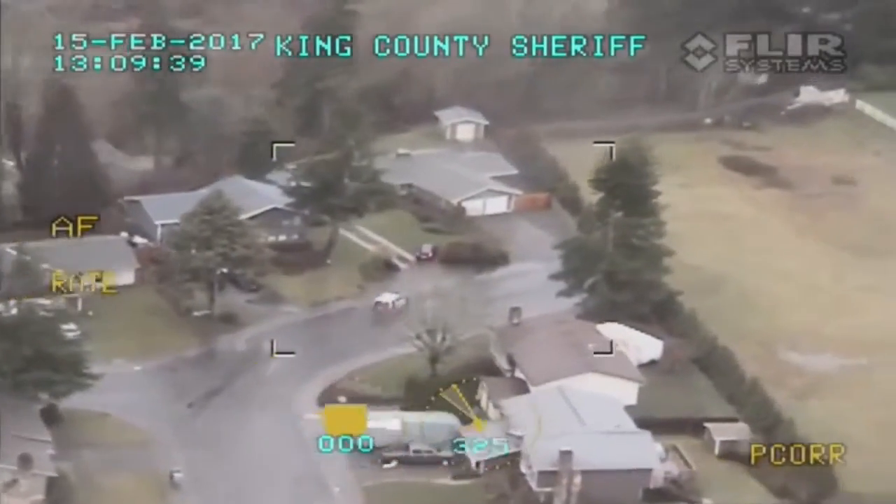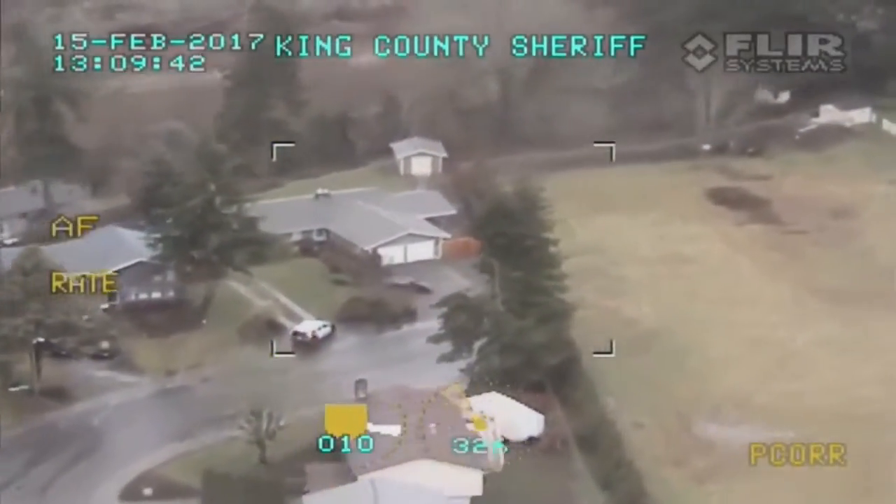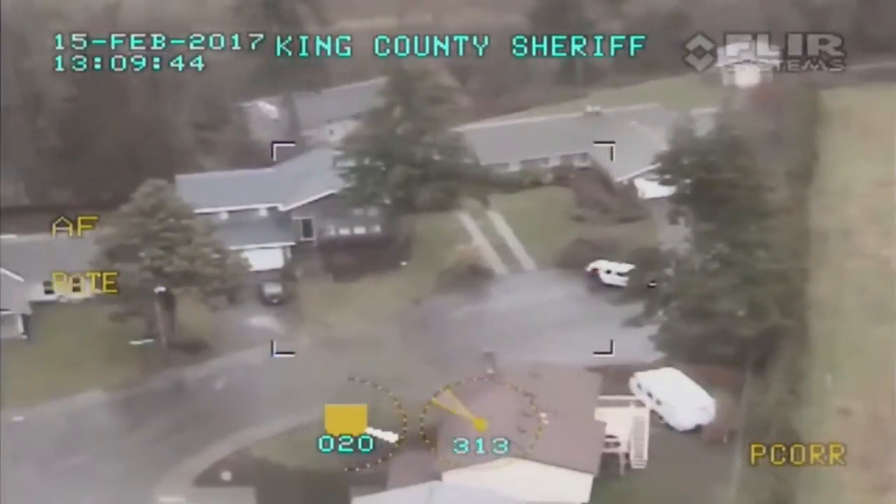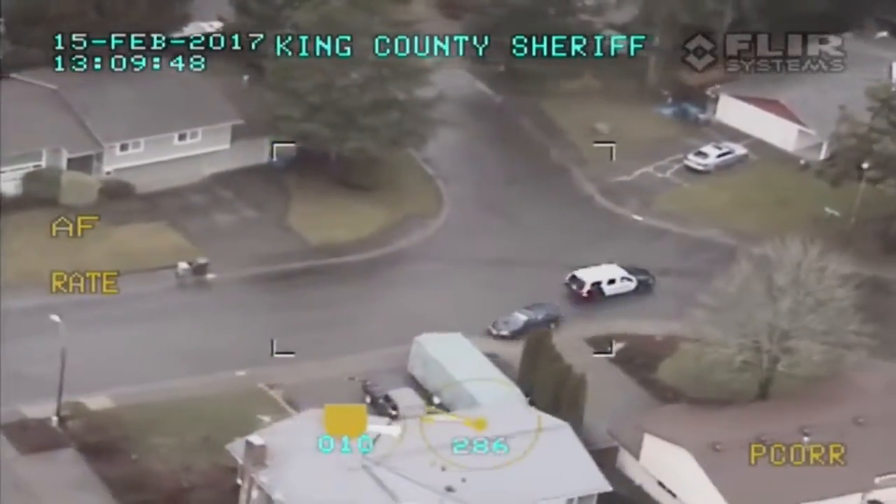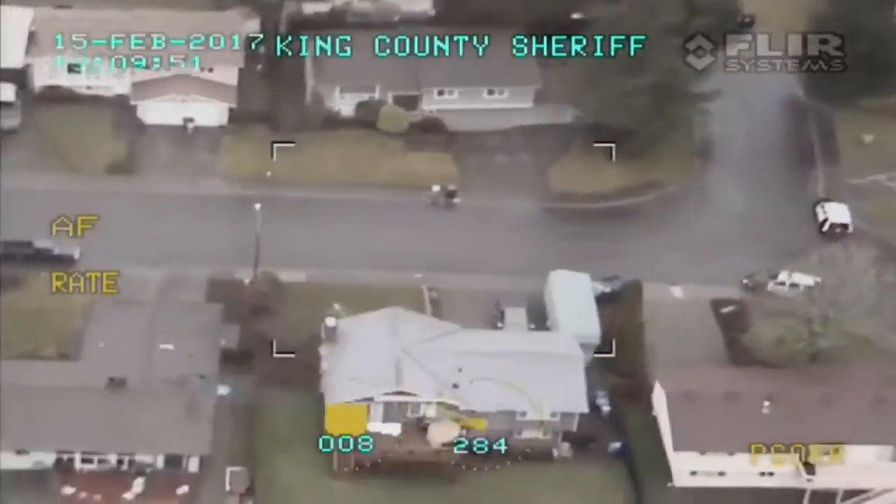And it dead ends right there. There's no other way to go. Let's get another unit down here, help him out. 139th and 233rd. There. 139, 233.